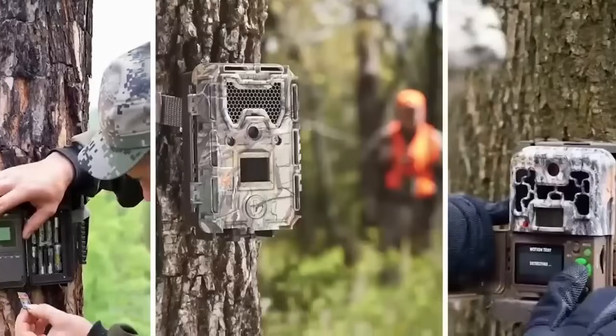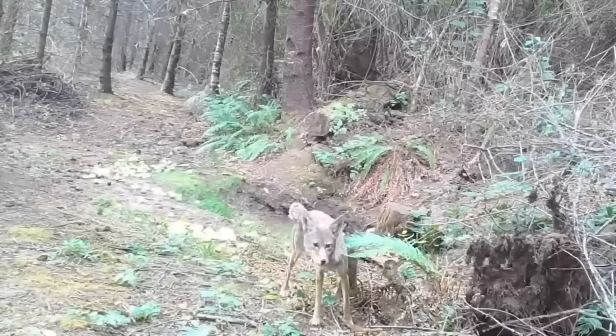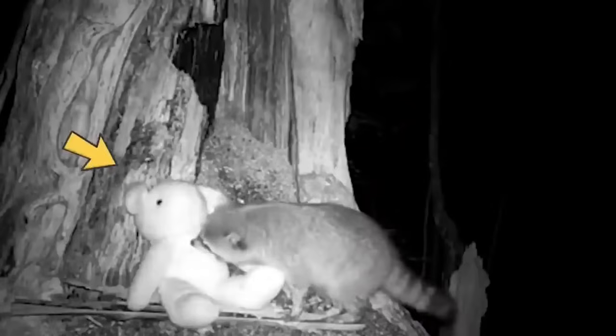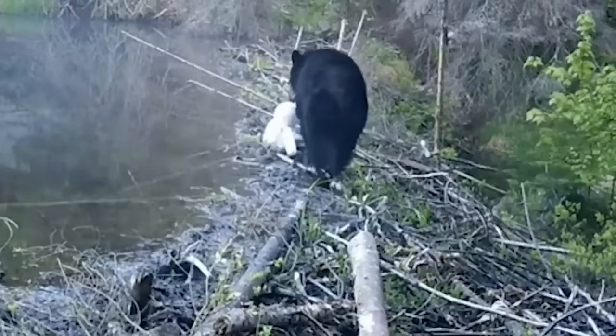A surprise. A man who set up a trail camera in different places in the woods near his home decided to have a little surprise for all the animals. He put bunny toys everywhere, and then waited until the animals came and had little interactions with the bunnies. The raccoons loved it, porcupines loved it, and even bears loved their gift. They all had cute little interactions with the gift the man had given them.